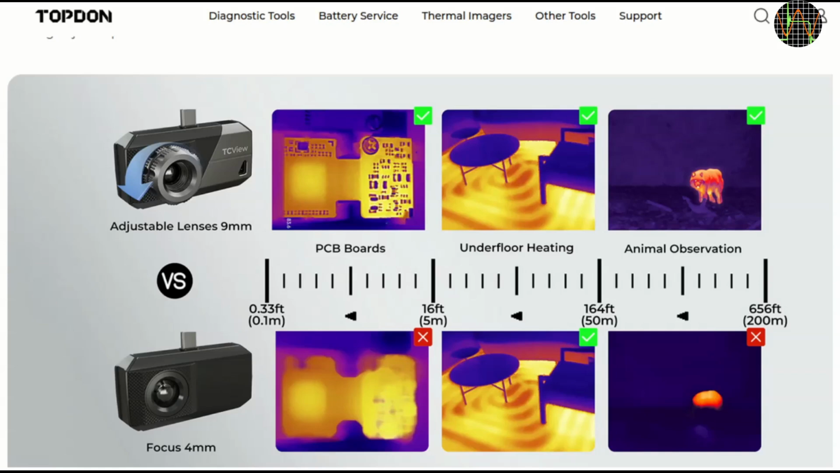Looking at thermal issues in the house is nice and it works, but the TS001 is less suited to that in my opinion, as its field of view is just 13 by 10 degrees.